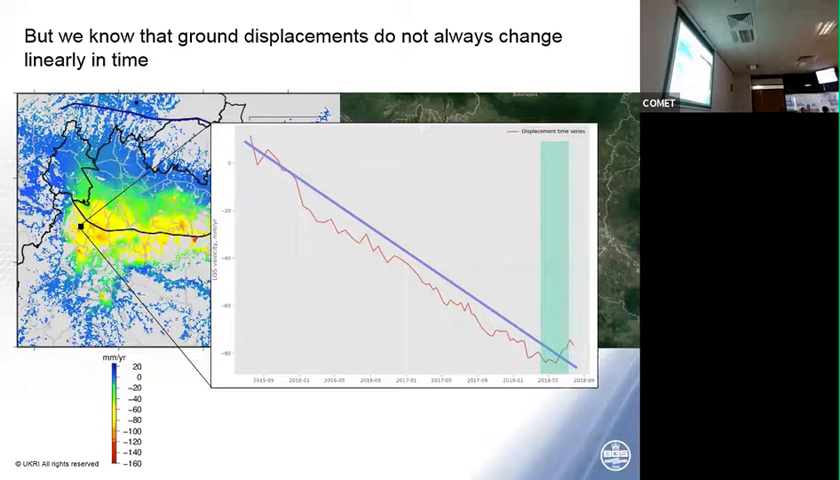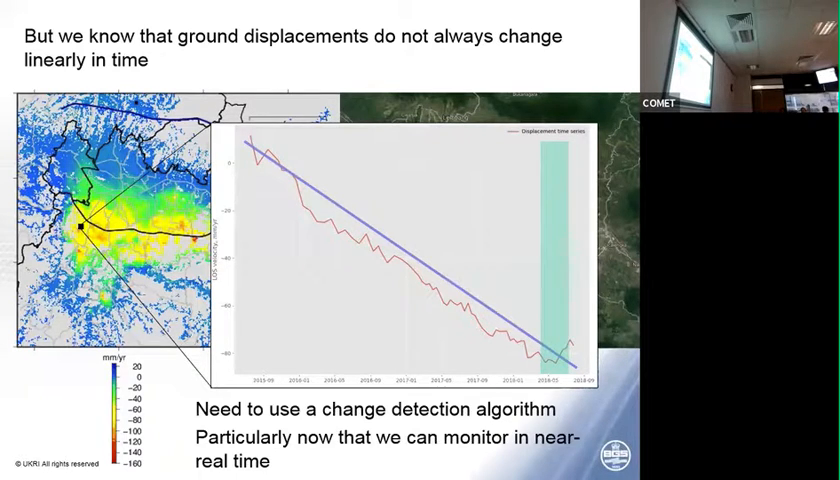So what I'm trying to do is create a time series change detector, particularly now that we can monitor things in real time.